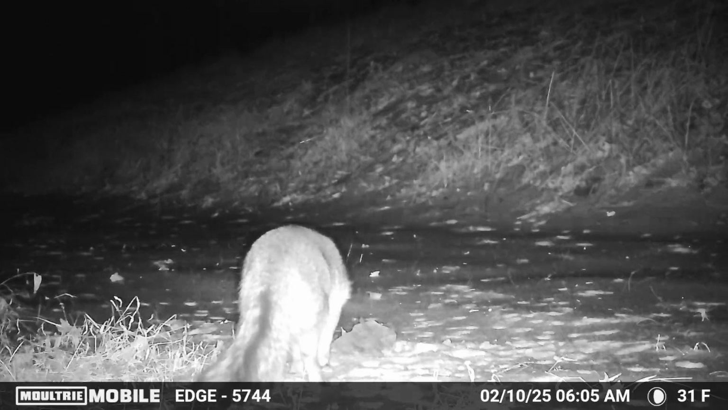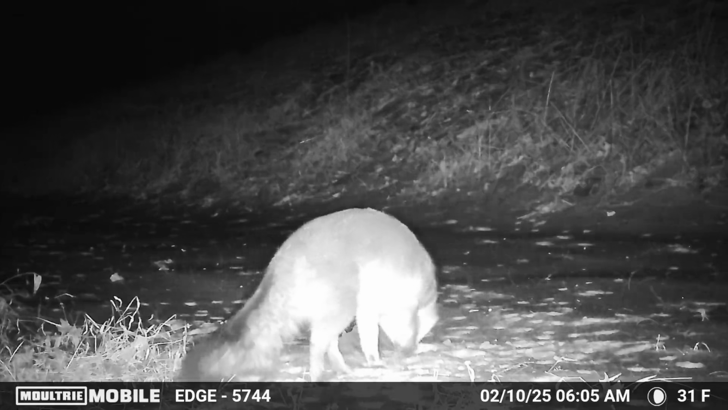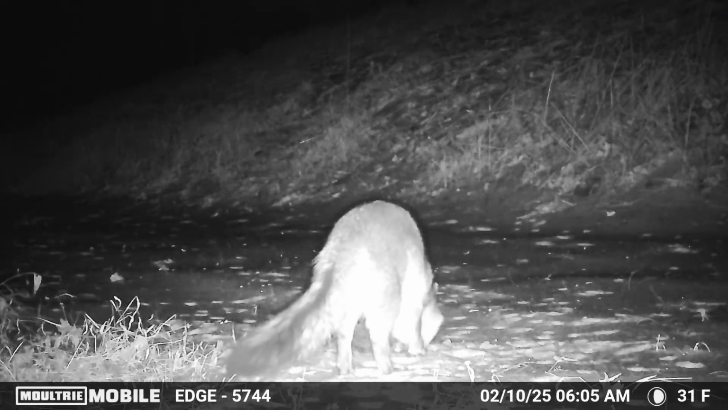The gray fox in the area definitely seem to prefer the shrimp more than anything. Every time they're there, they get a couple shrimp loose from the ice, and they chow down on them before moving along.